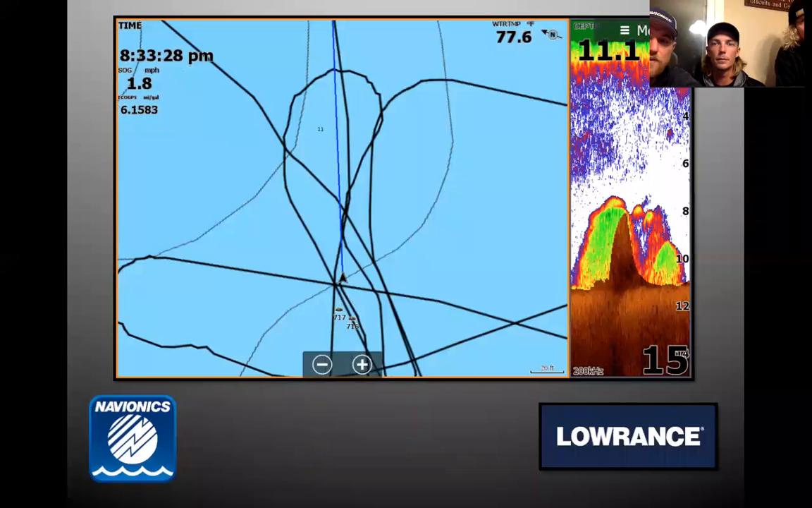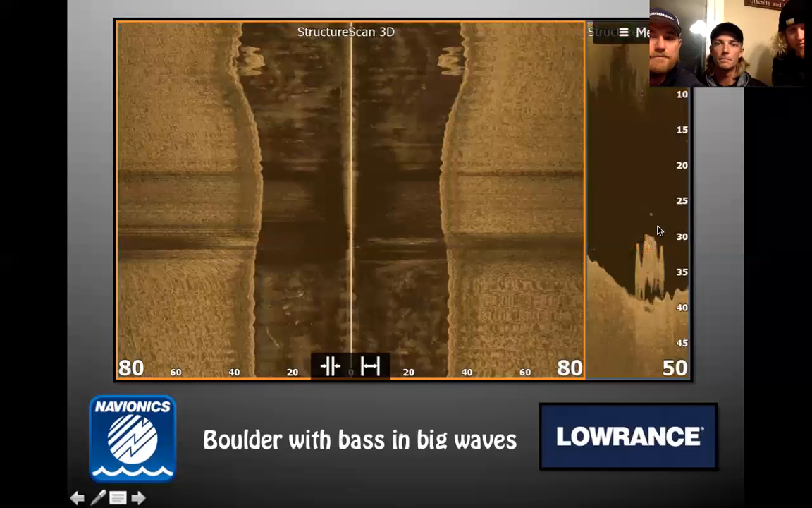Here we got a couple of them. It's like a split boulder, a couple bass in between. I'm pretty sure this mouse works if I remember right. I'm thinking there's 3 of them here. There's one there, and maybe one there. Yeah. It looks like there's another one there to me. Everything's going on right here, though.